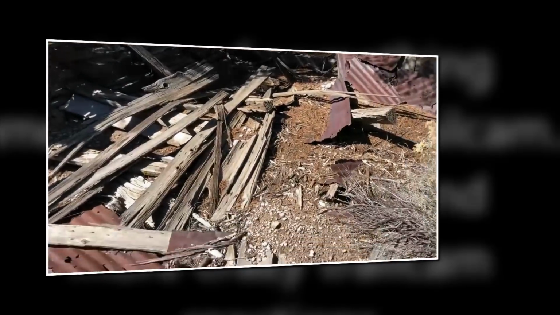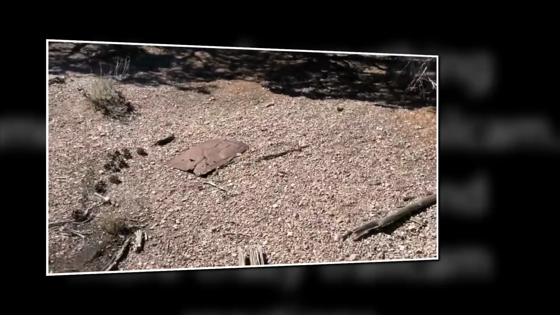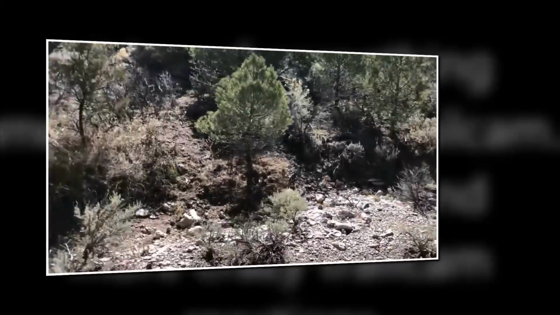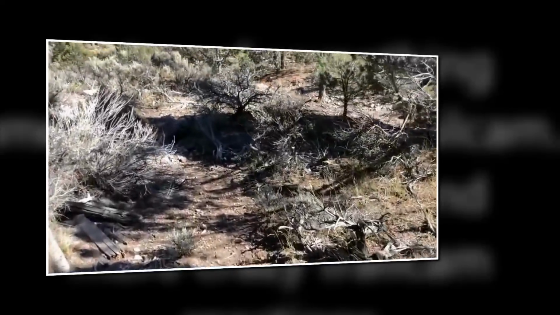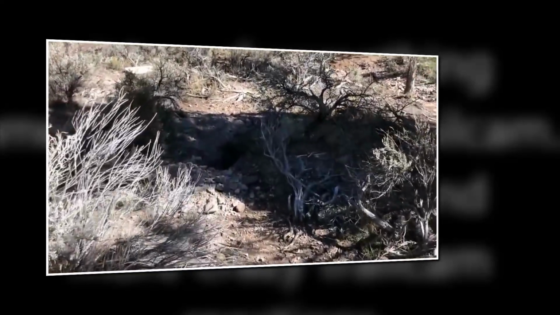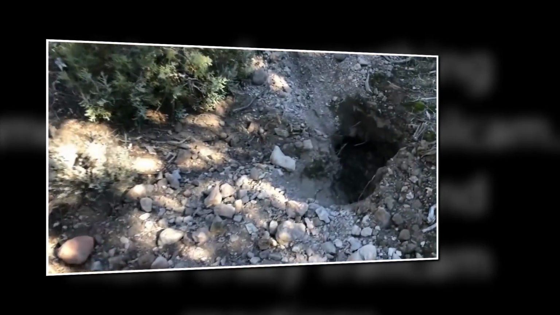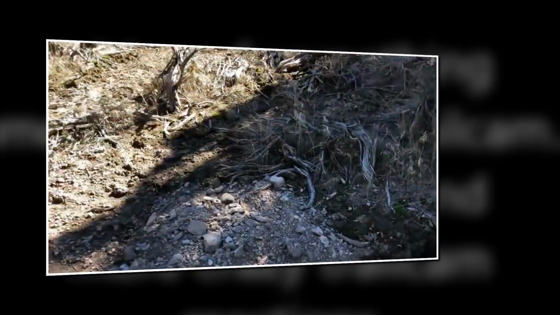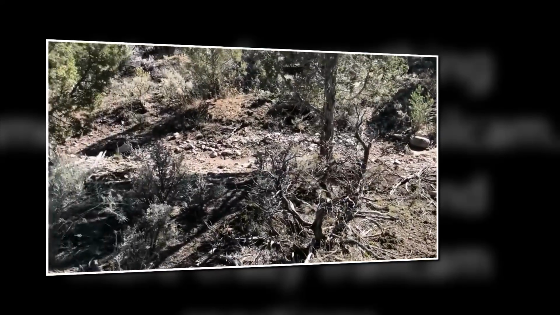I mean, wow. This is really cool. Found a horn. Ooh. There's a badger's hole. Hey, buddy. Don't come out. Little bastard to come out. Yeah. Anyway.